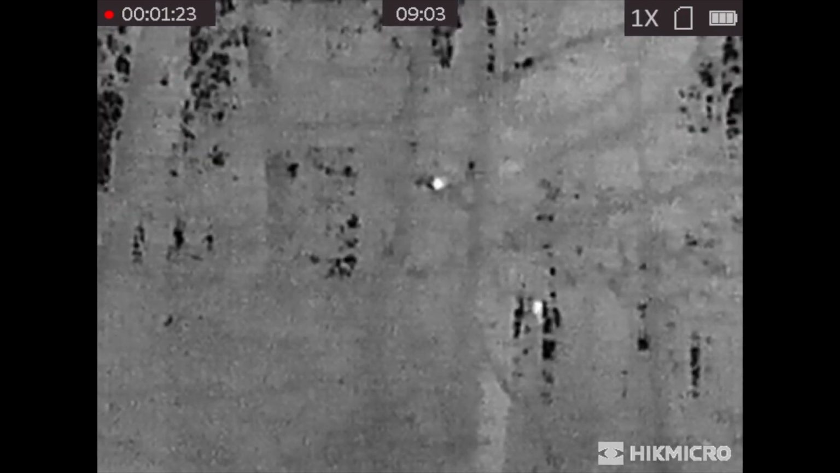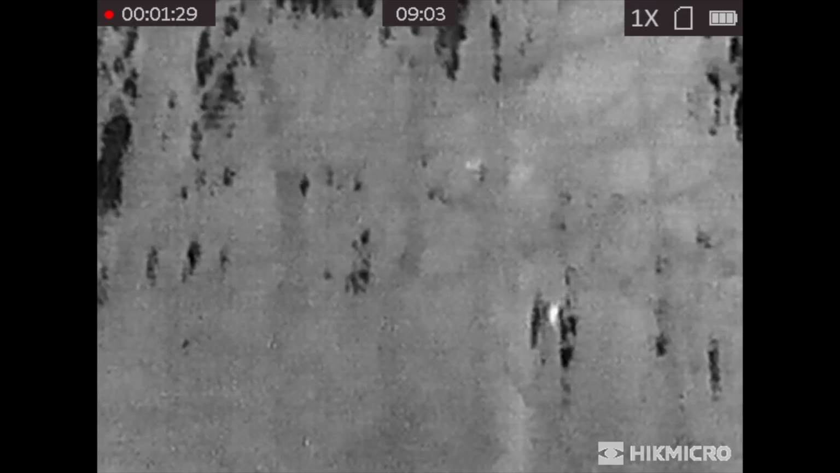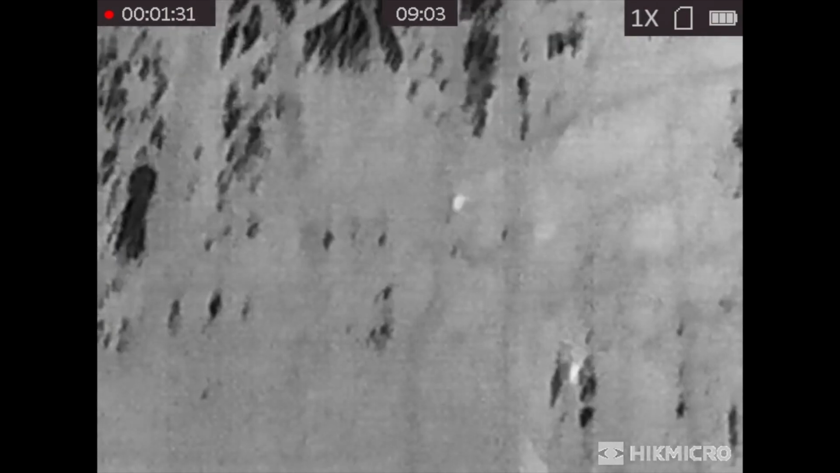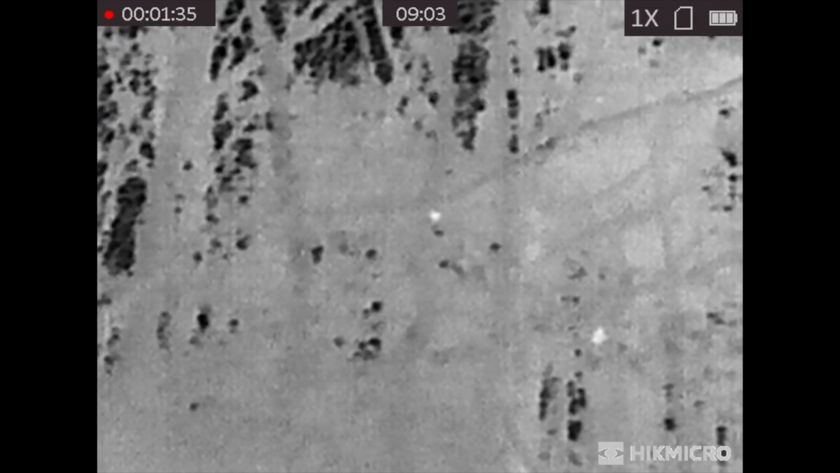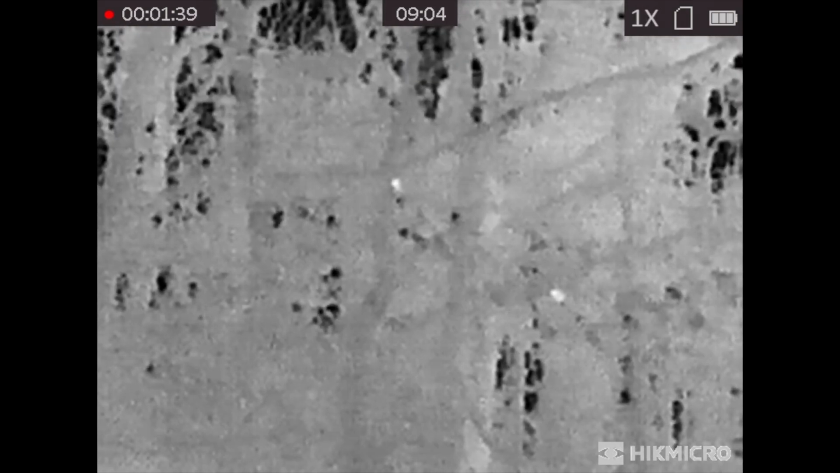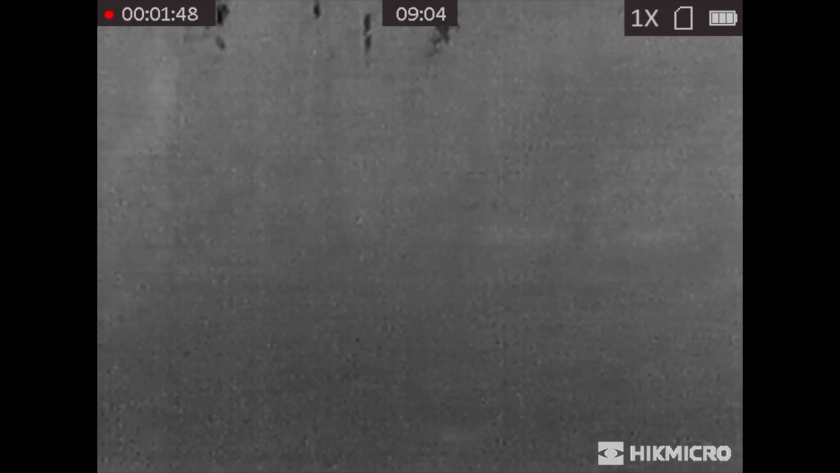Now these squirrels are extremely difficult to see in amongst all the branches and the leaves and everything else, but with the thermal they just shine through like I said, like a torch in the darkness. And you'll see that bottom one move away now. There he goes. Quite clearly you can see that there's two heat sources there, and quite obviously there's squirrels in the trees. So it just shows how good this device really is.